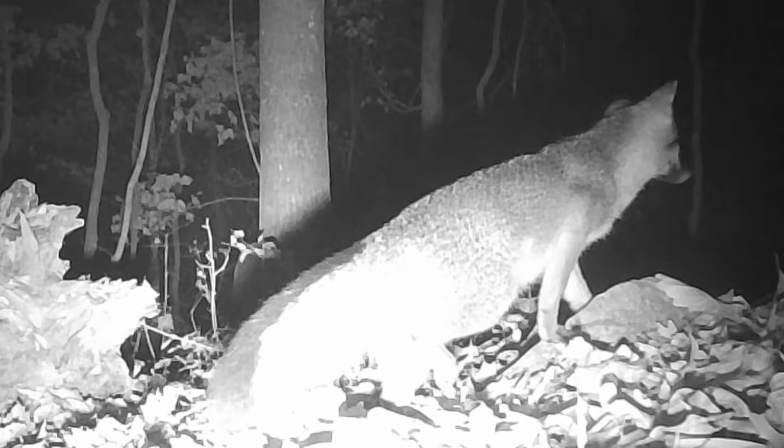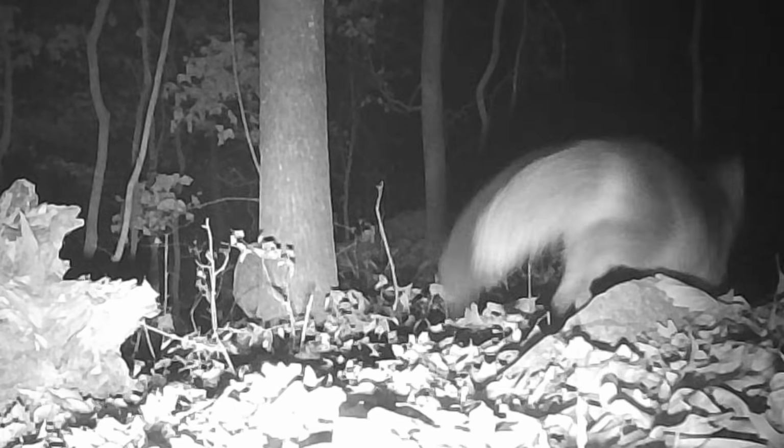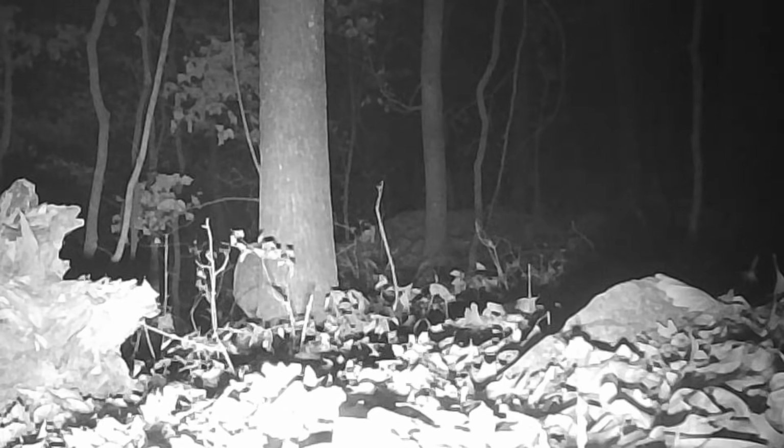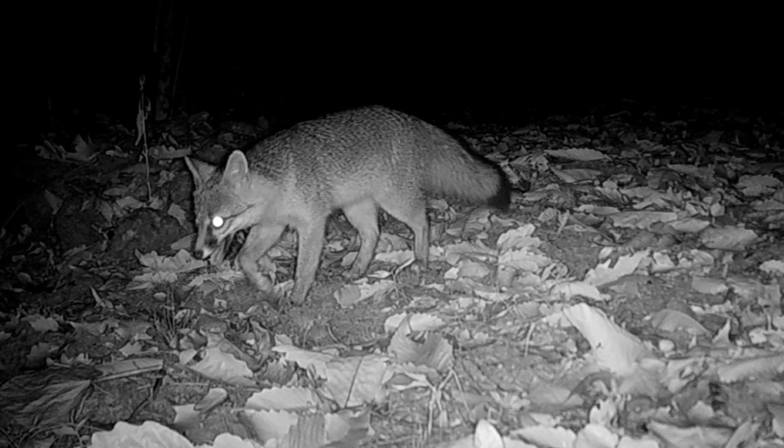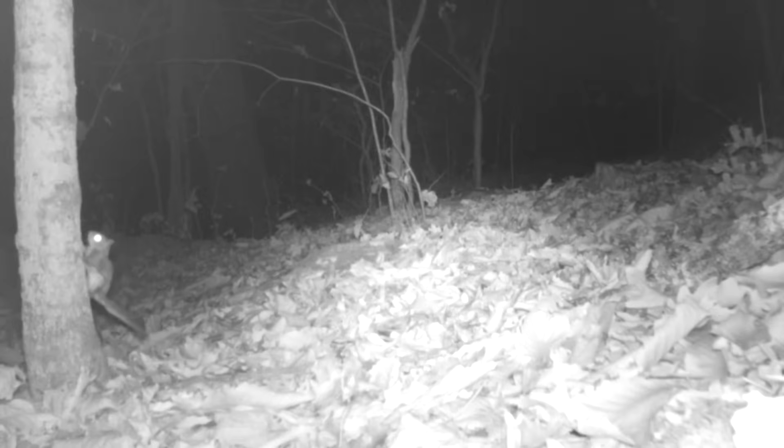There's old Fred, out making his rounds, too. Pretty little fox, ain't he? And the old ground flying squirrels here, they're quick as lightning. But they're working hard, too.